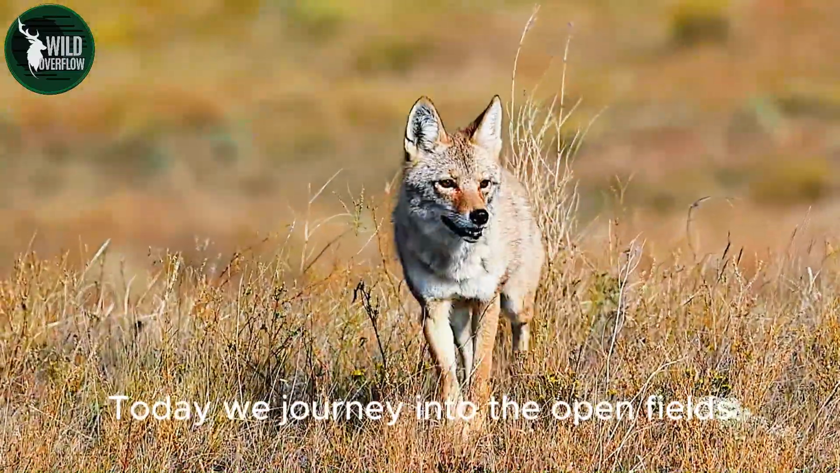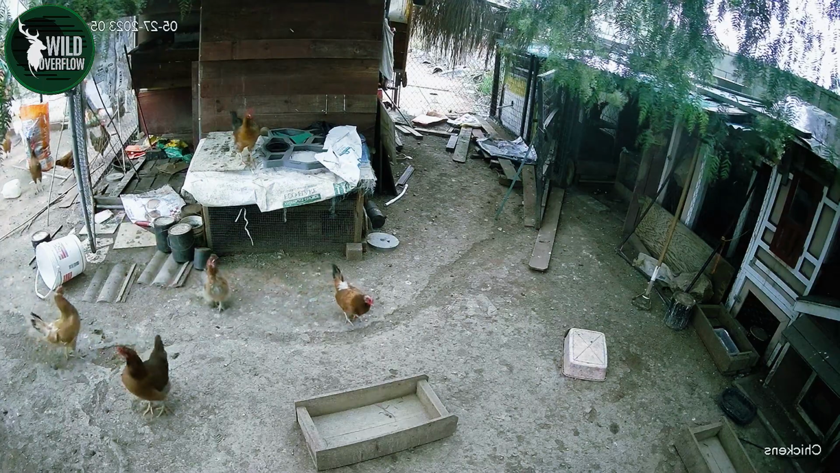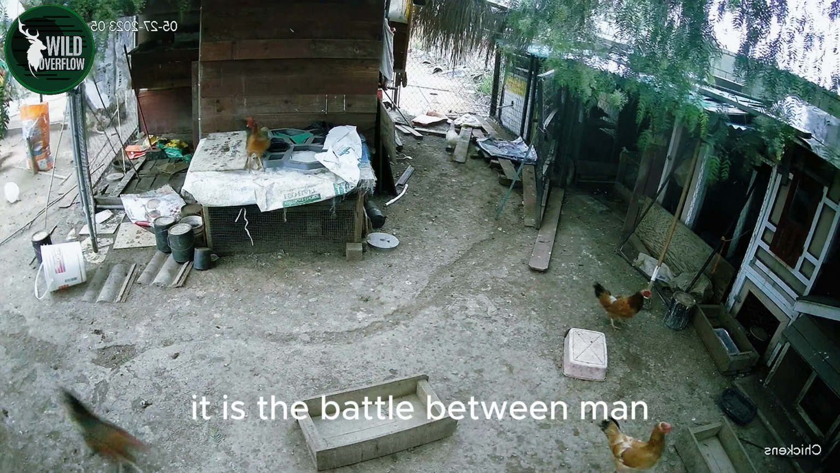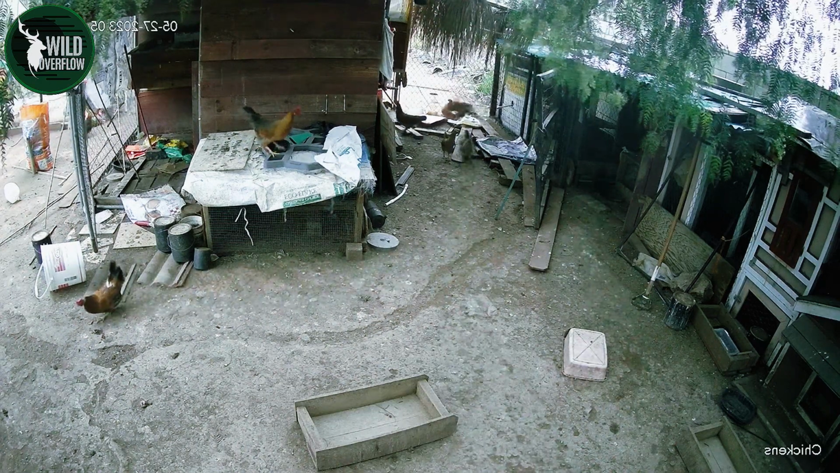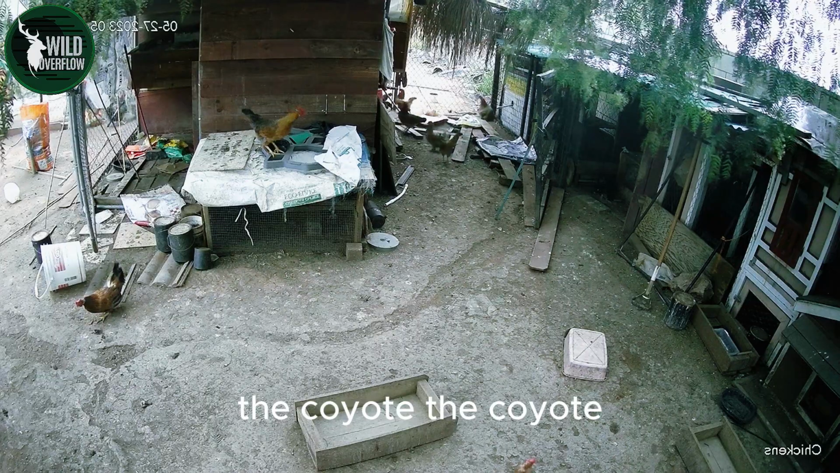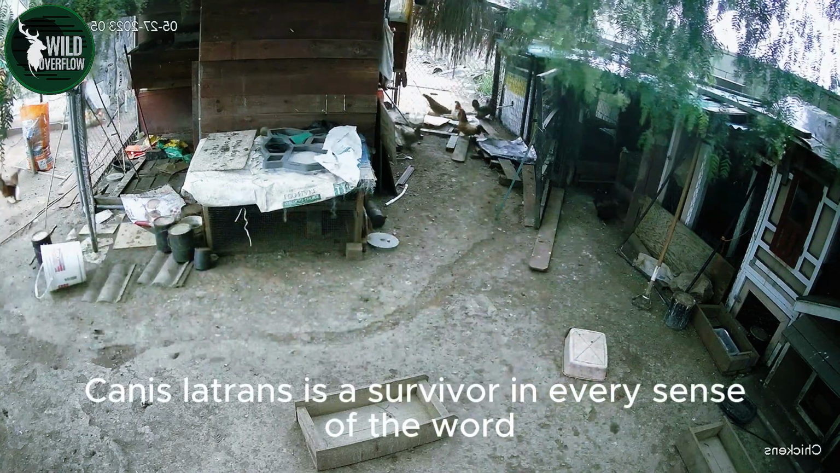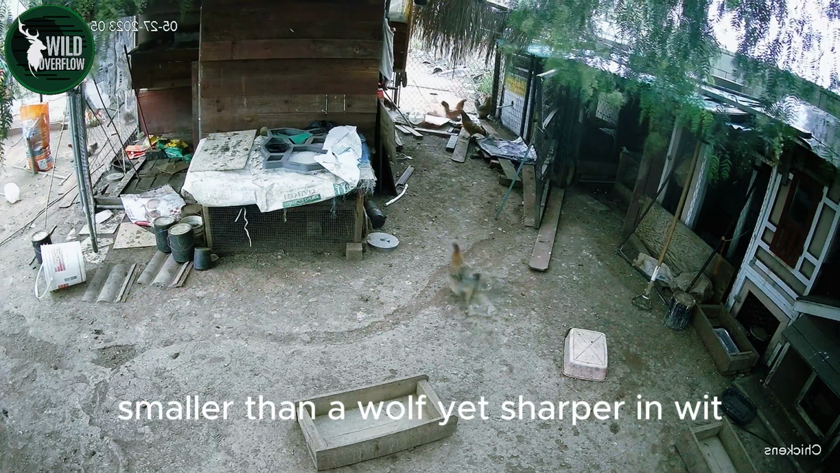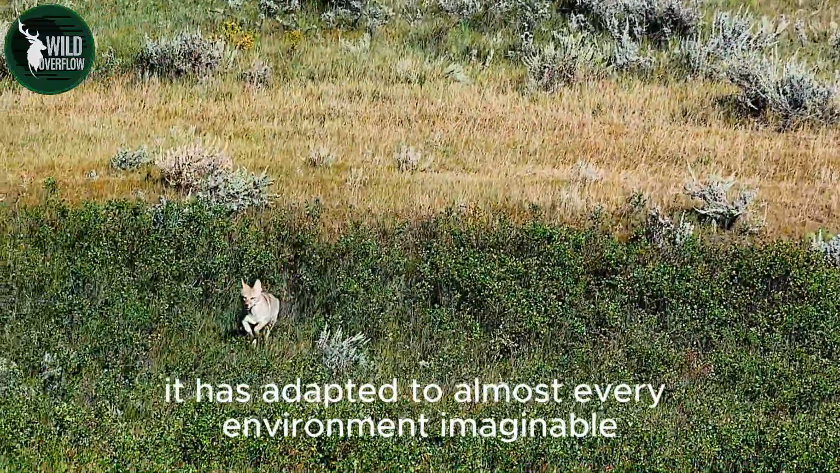Today, we journey into the open fields and quiet farmlands of North America, where a silent battle unfolds every day. It is the battle between man and one of the most cunning predators of the wild, the coyote. The coyote, Canis latrans, is a survivor in every sense of the word. Smaller than a wolf, yet sharper in wit, it has adapted to almost every environment imaginable.